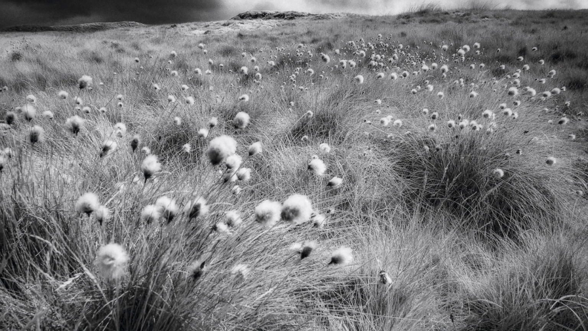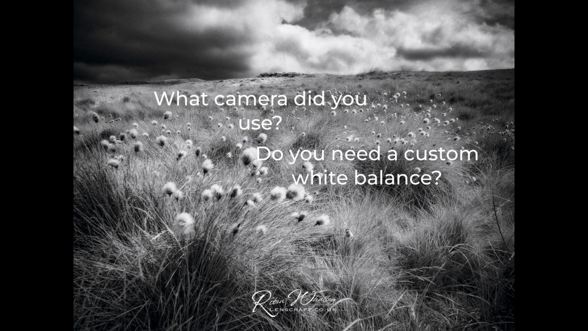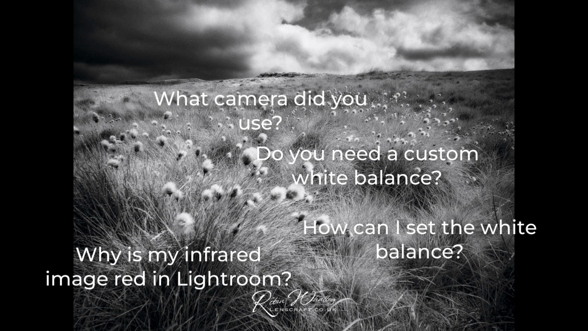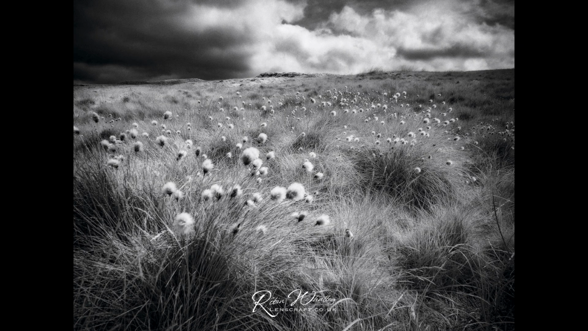A couple of days ago, I shared this infrared photo on my monthly newsletter, which caused a lot of questions. In this video, I'm going to answer some of these that relate to colour infrared photography. If it's popular, I'll do a follow-up about post-processing infrared in black and white. Just leave a comment on the video to let me know.